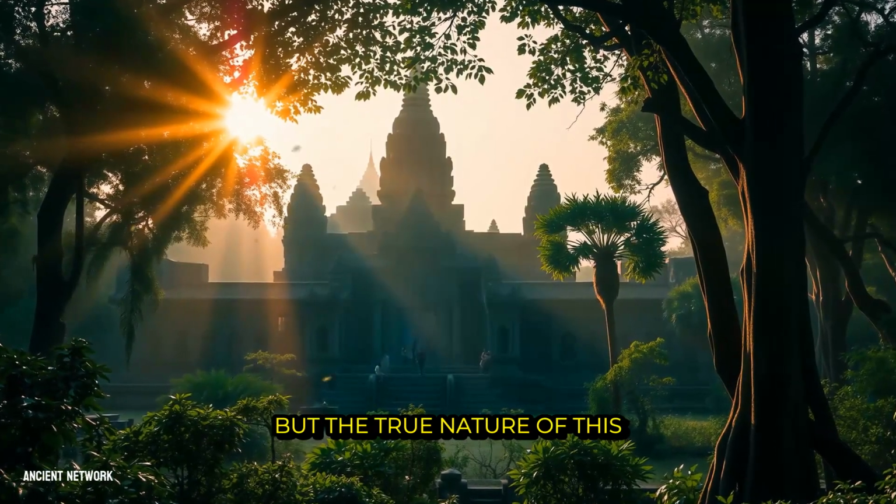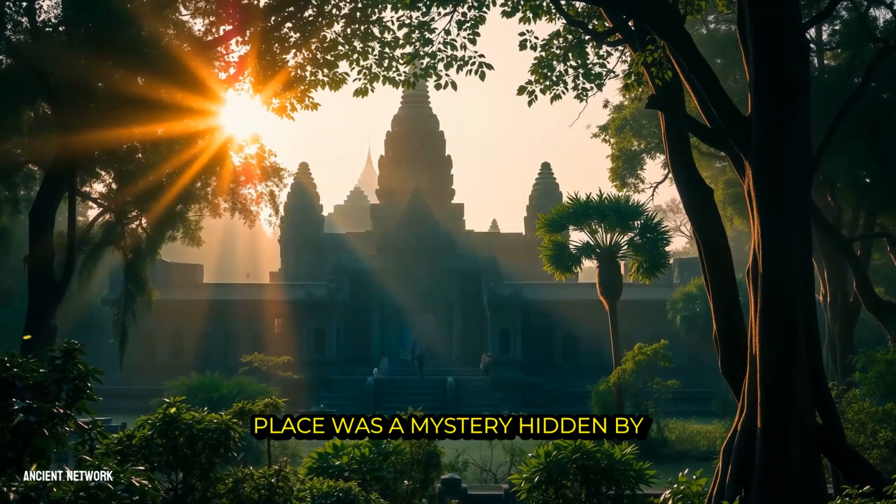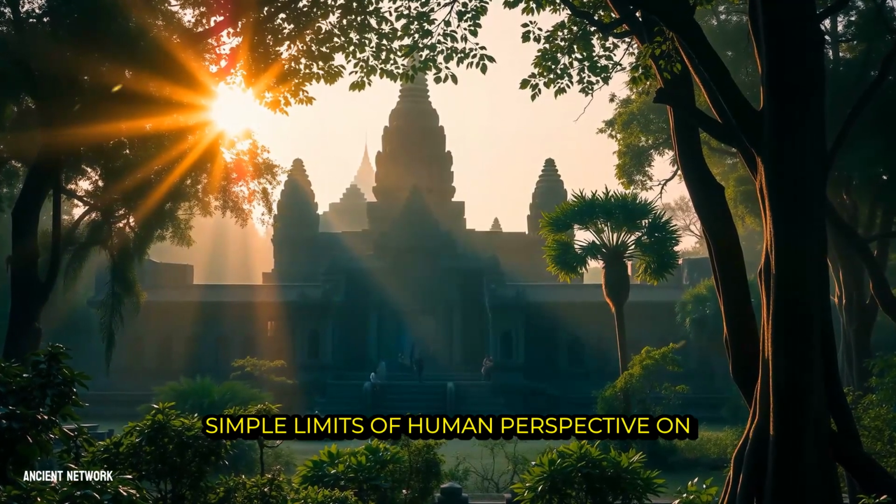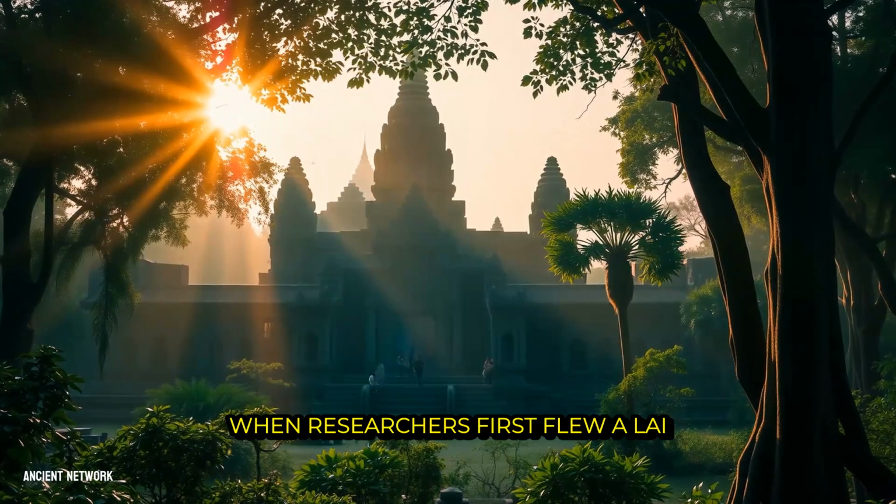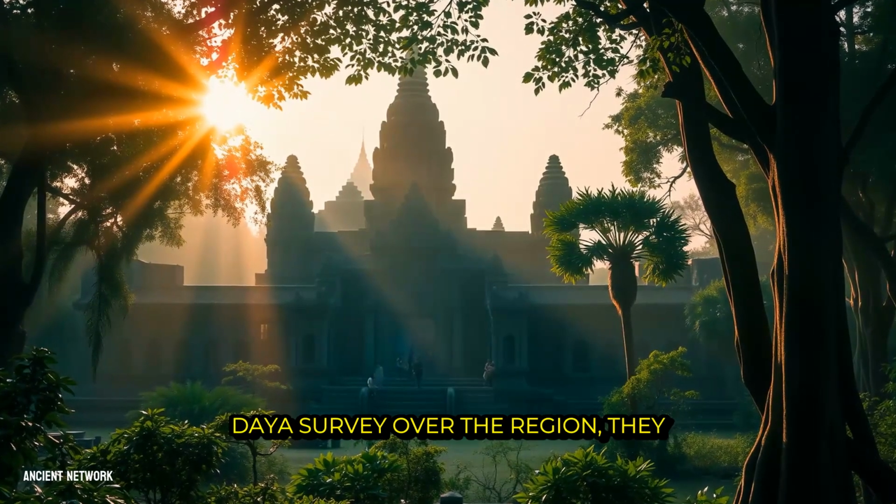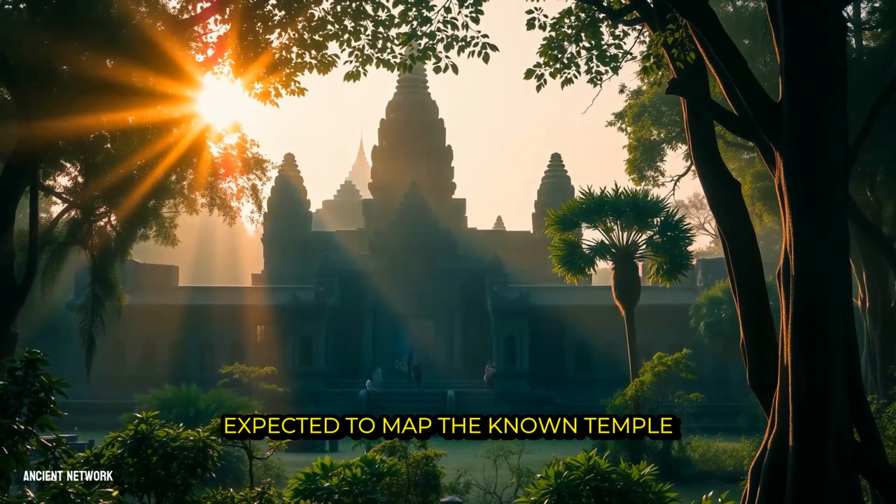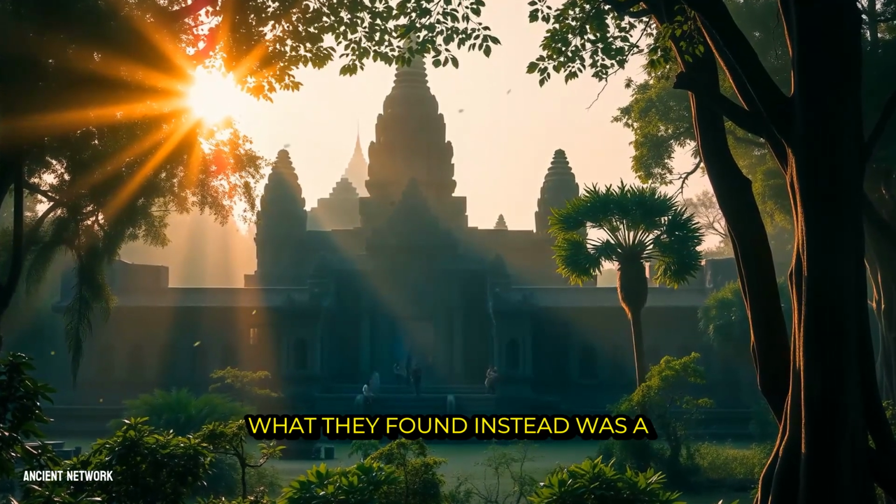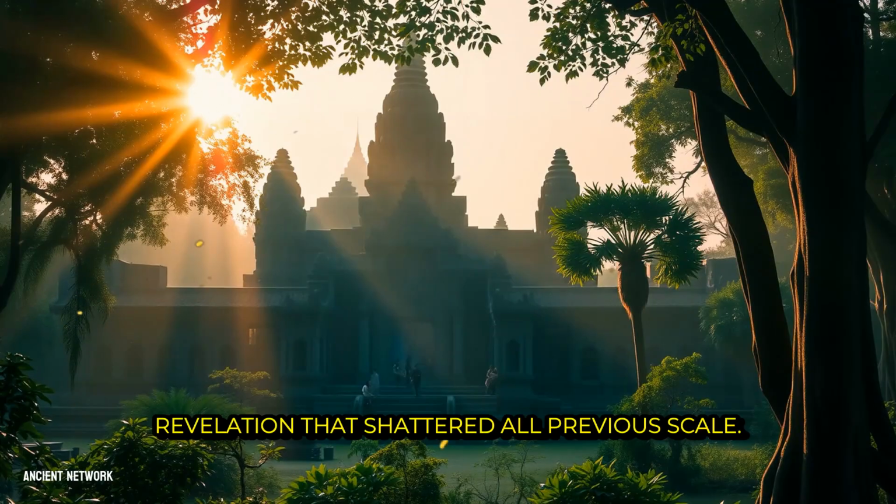But the true nature of this place was a mystery hidden by that very jungle and by the simple limits of human perspective on the ground. When researchers first flew a LiDAR survey over the region, they expected to map the known temple complex with new precision. What they found instead was a revelation that shattered all previous scale.